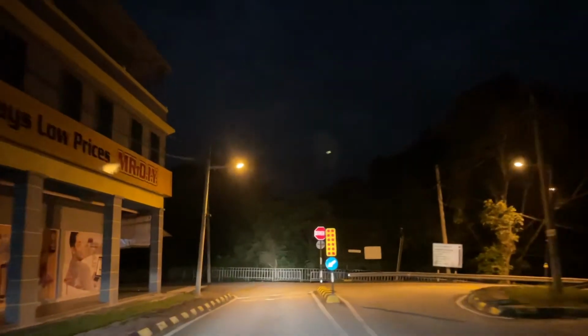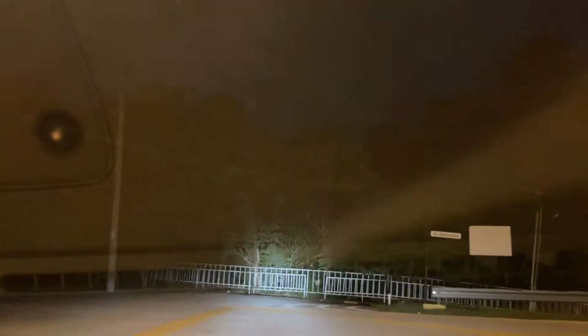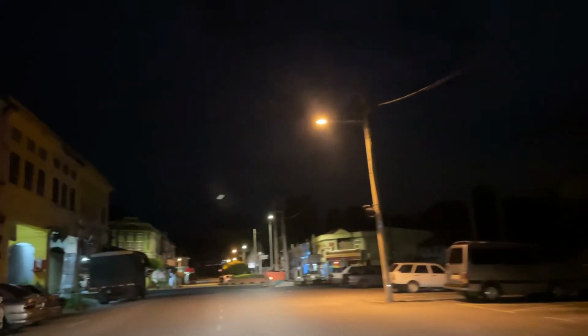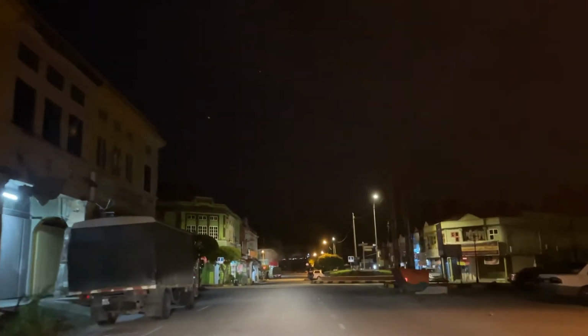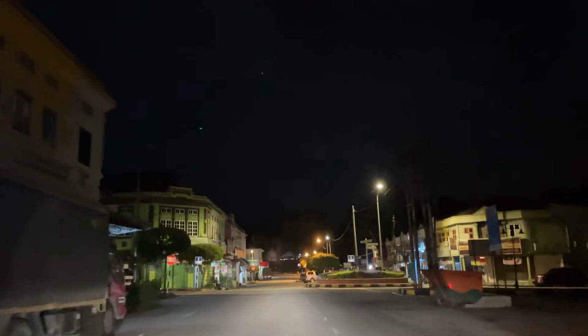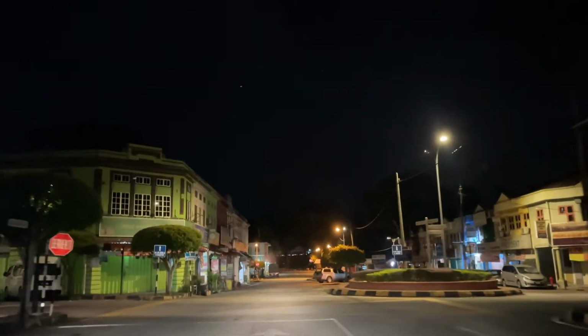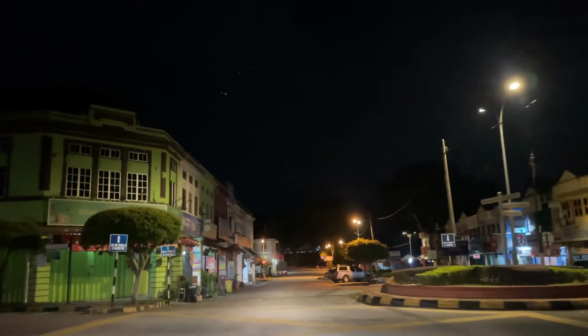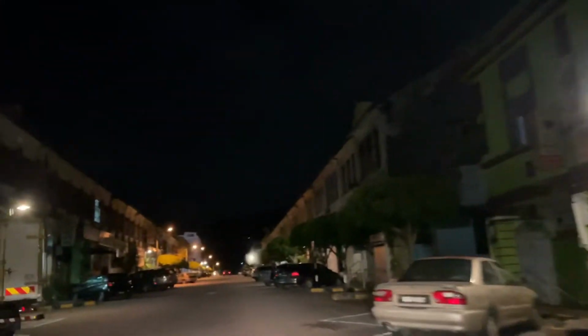This car is a bit too cumbersome to go around the streets. I'm not the only one looking around, it seems. Turn off the high beams.